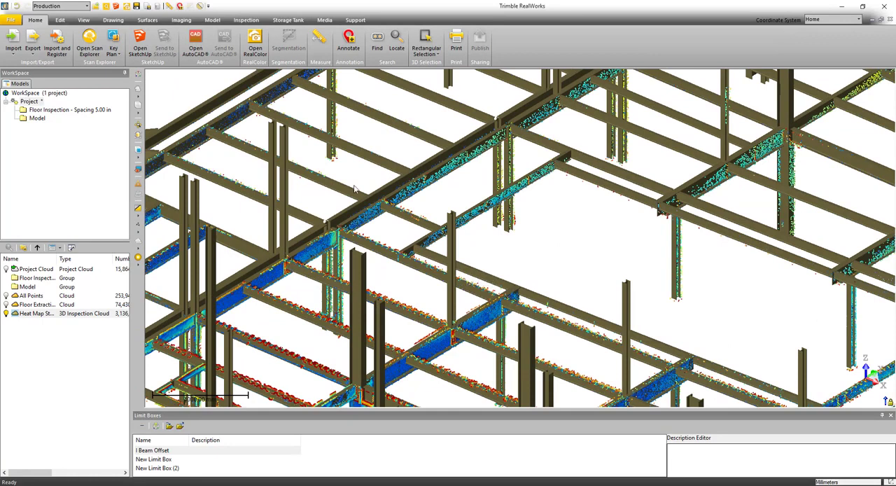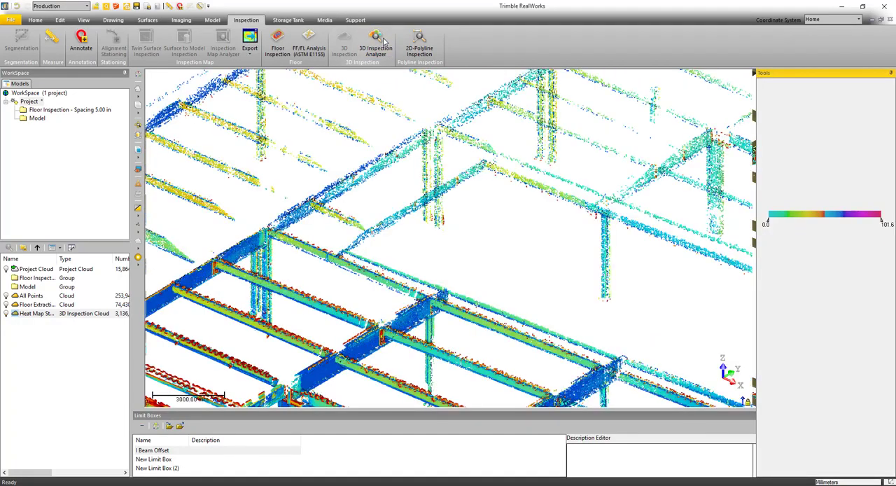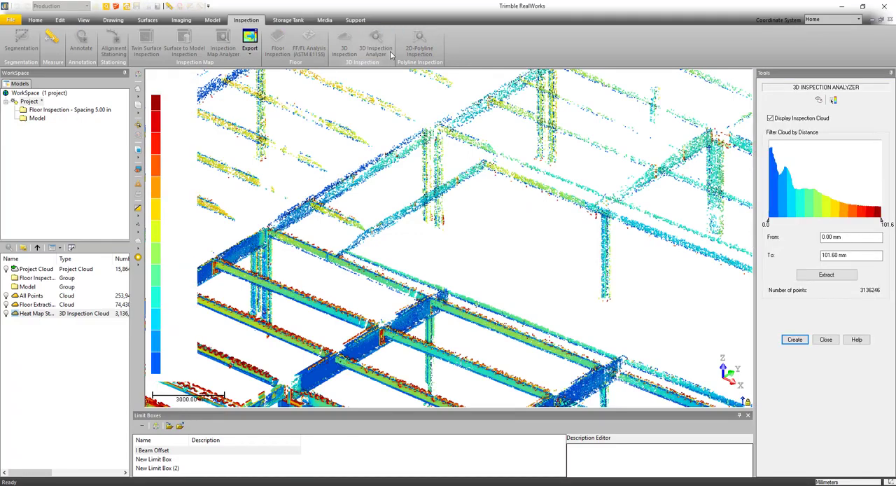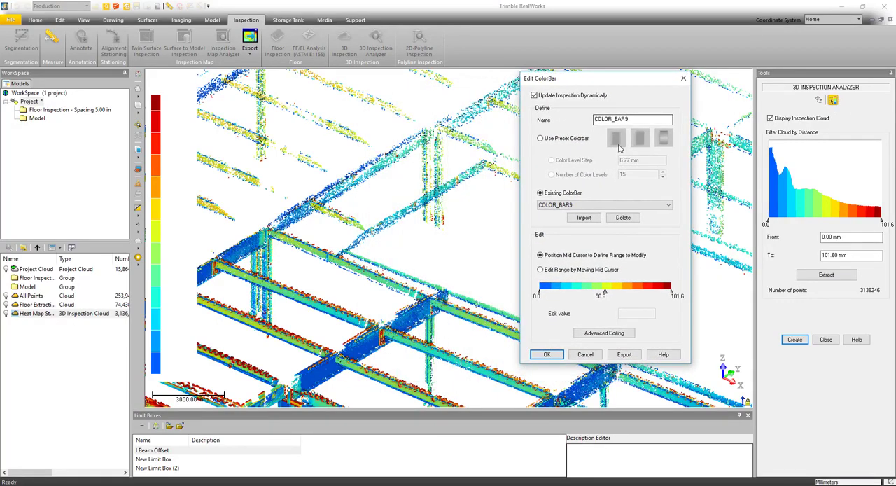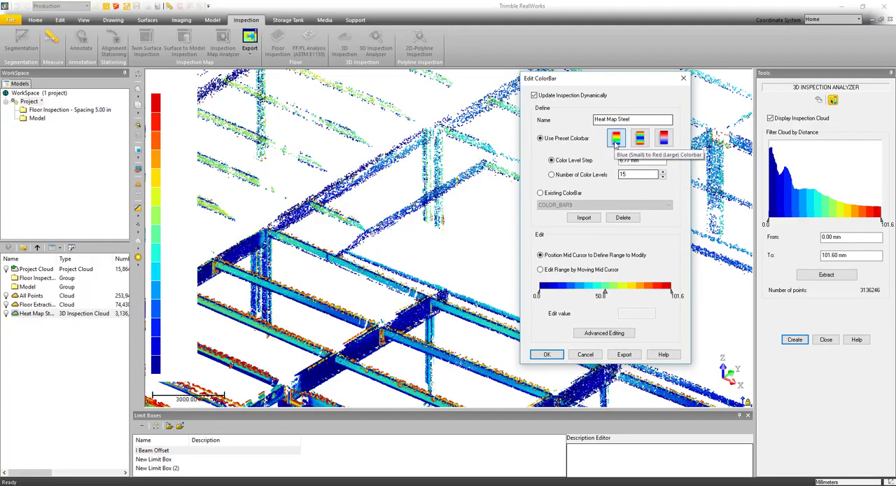Now speaking of inspection tools, we've made a number of improvements in 11.2 to speed up the 3D inspection and make it more accurate. We've also enhanced the editor to make editing the color bar much easier and much more intuitive. So if I click here on the Edit Color Bar tool, you can see we've got 3 new presets. The first makes the small values blue, the big ones red. The next one, all of the extremes are going to be red. And the third option is like we already have now. Anything kind of below will be blue and everything above will be red.